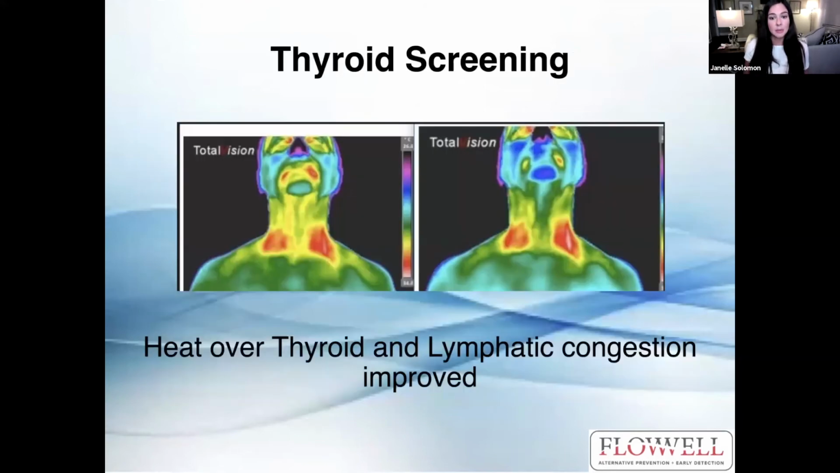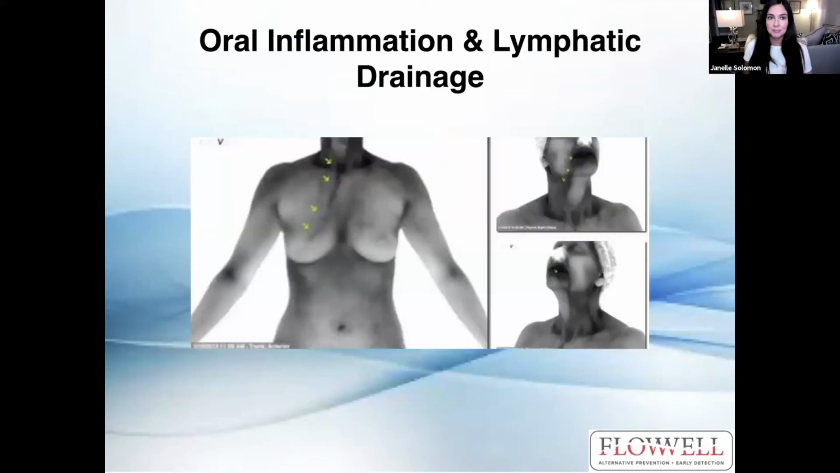Here is a thyroid screening of someone who improved their lymphatic congestion and heat over the thyroid. On the left there, you had a lot of inflammation in the mouth leaking down into the neck. And on the right, it has significantly decreased. Here is the grayscale where you can clearly see oral inflammation and lymphatic drainage from the mouth leaking down into the neck, the chest, and the breast. And I like to say here that the health of the mouth is directly correlated to the health of your chest, your heart, your breast, really anything that it's in direct line of gravity with.